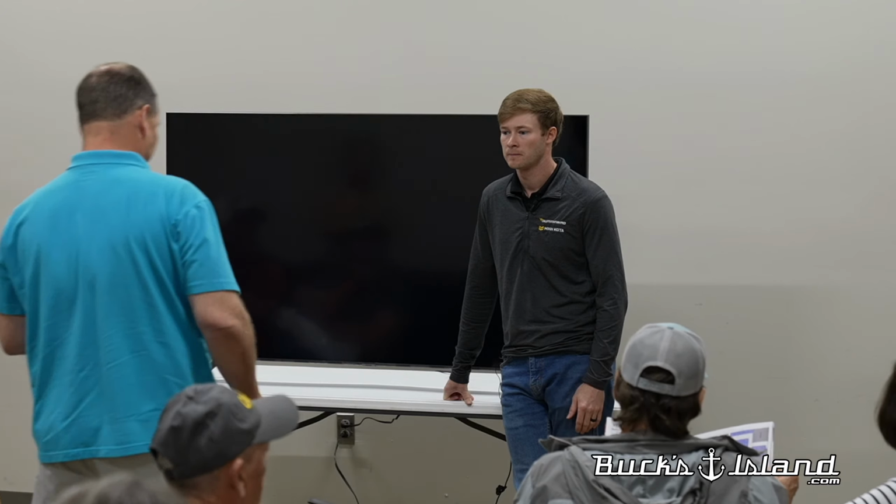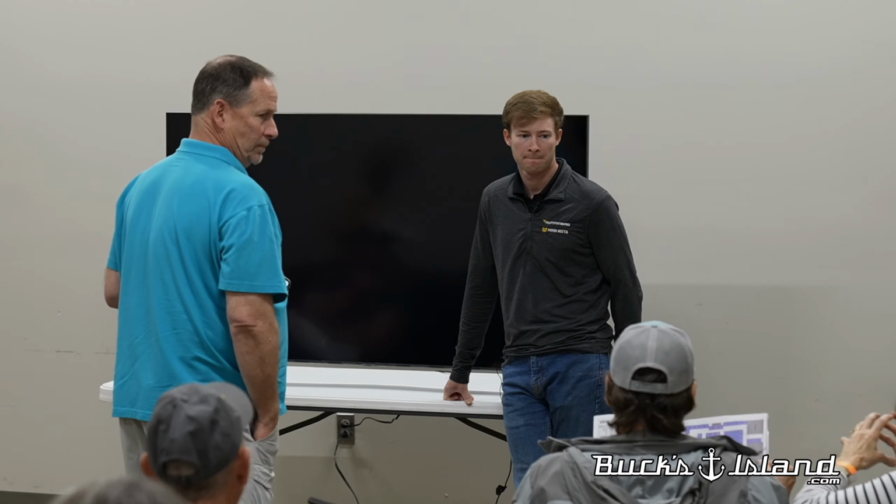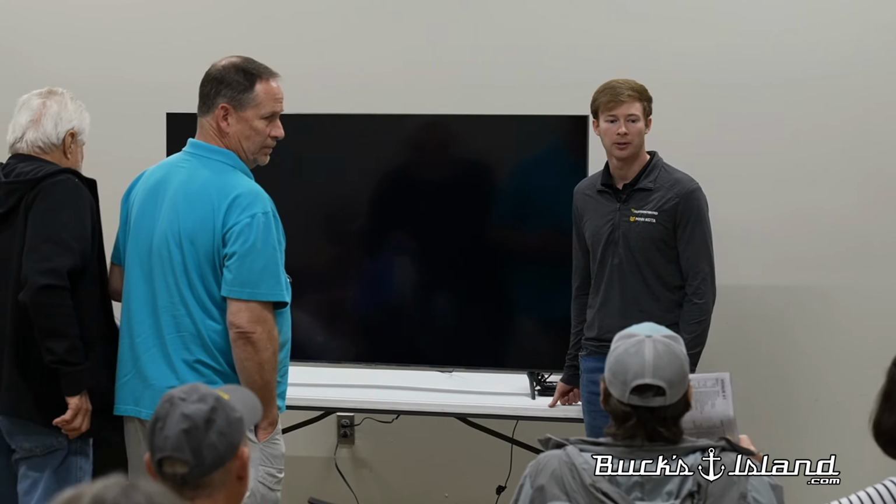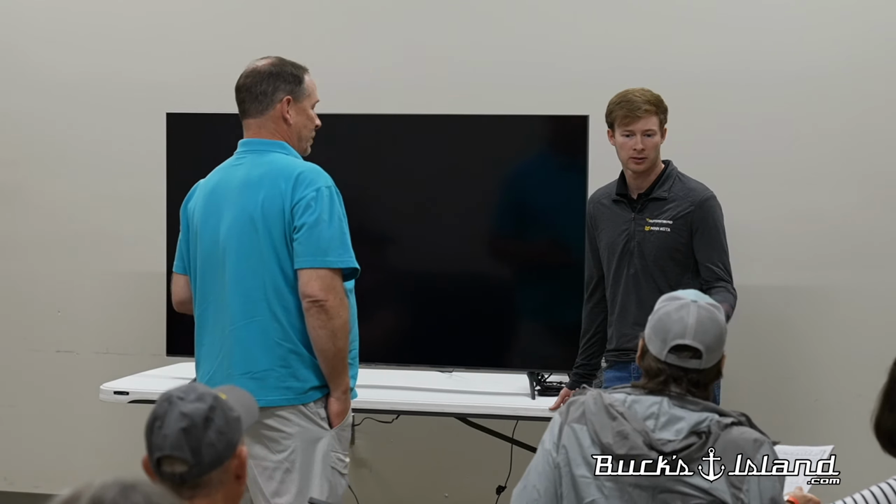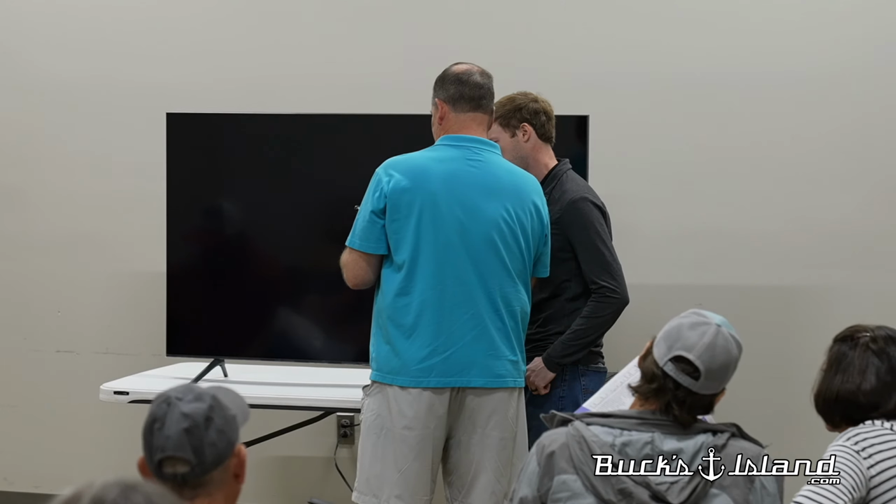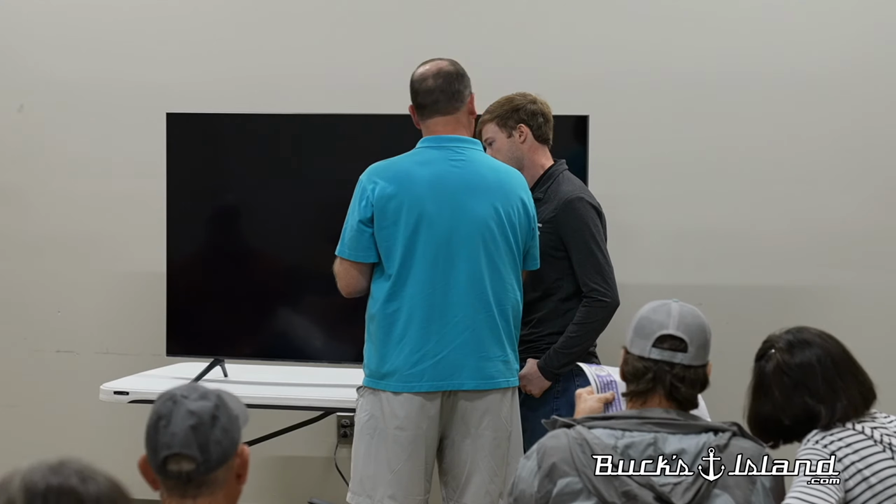So all these are, you're getting away from that motor completely? Is that what you were saying? All this is gonna be a new motor? It is a completely redesigned motor for this year. Yep. They're still making those. Quick question, I got a Helix 9 side image, and they sent me a transducer mount.